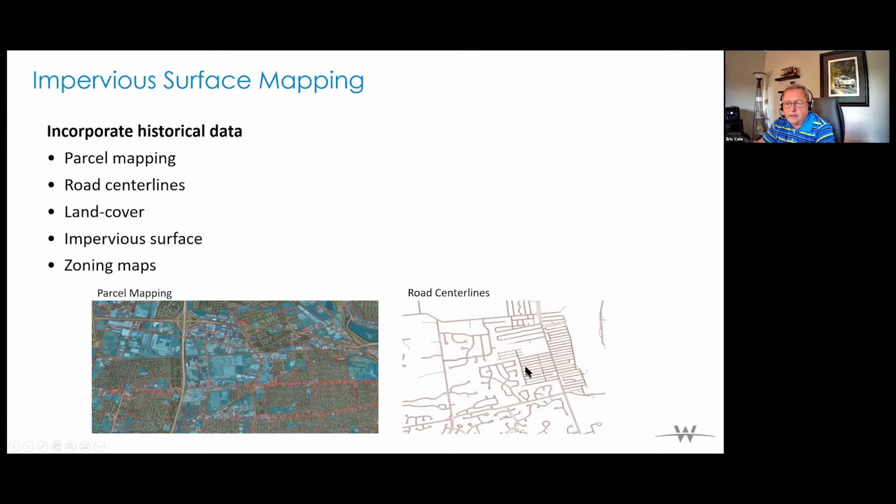And road center lines are helpful, but definitely, as you all know, if you've ever worked with older road center line data in the past, they very rarely match up to the new orthos that are being produced today, just because of the technology that was used way back when to produce those road center lines. But they do still come in helpful because they can help us identify that if there's a road center line in the area, what we've identified as pavement probably is pavement.